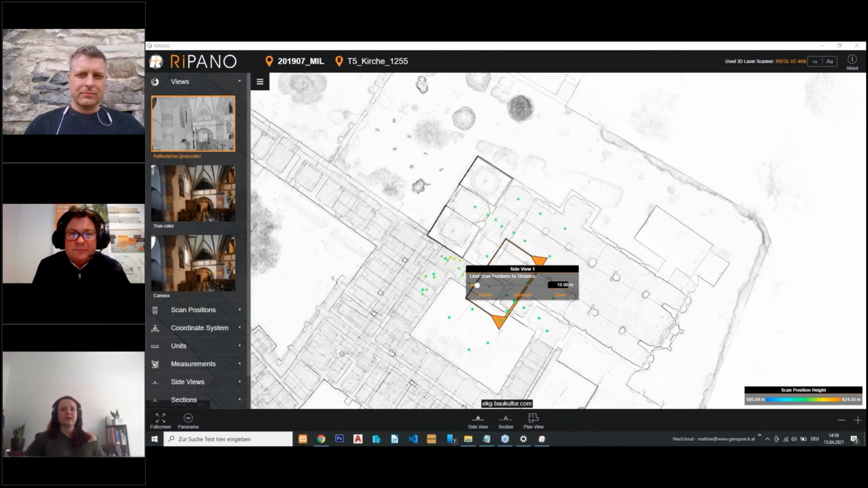Okay. And then I got the next question just now. What is the weight of the device? It's a good question. The scanner itself is 10 kilograms. So we have a camera on top with another 1.5 kilo, and it depends on the battery. We have also 1 to 2 kilogram for the battery.